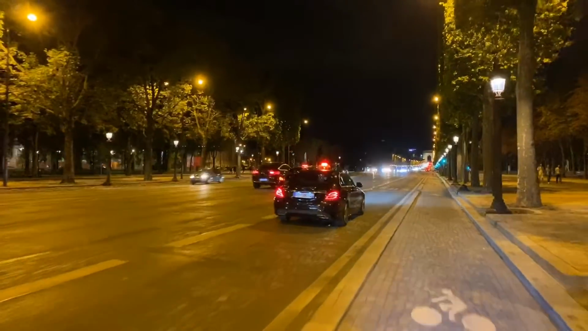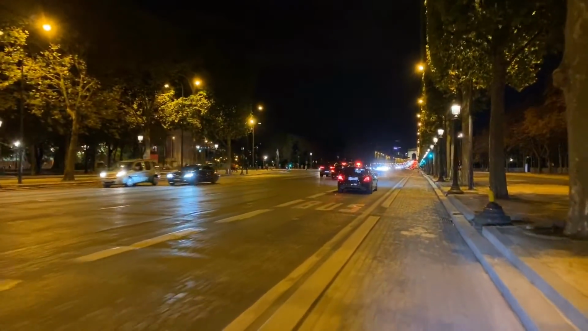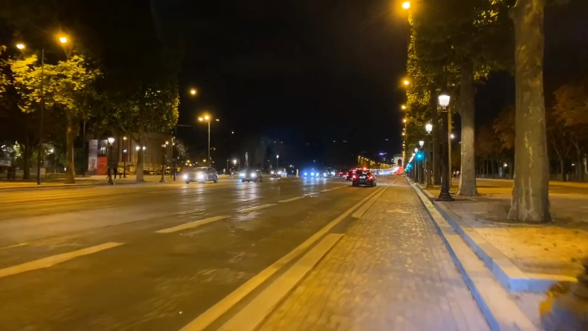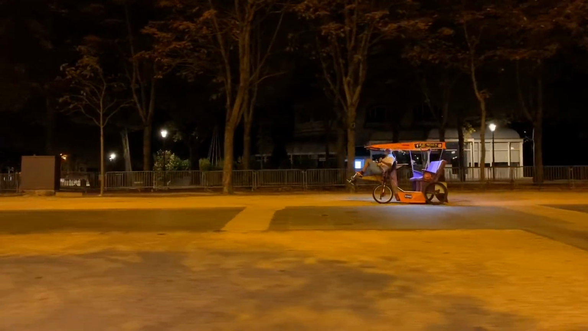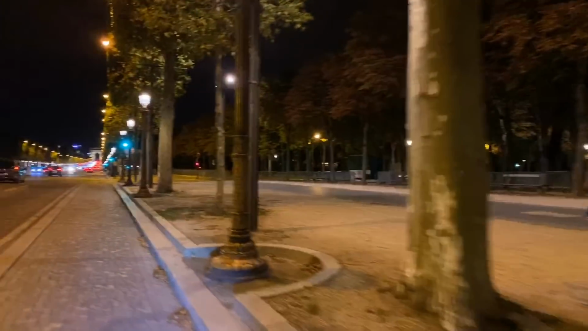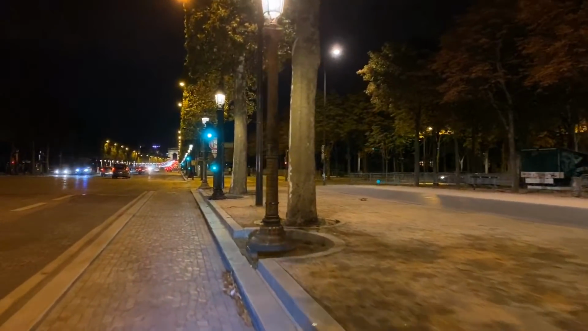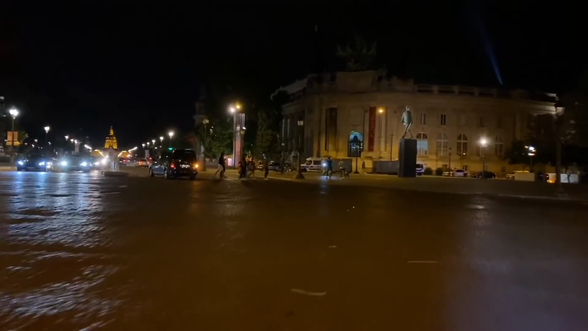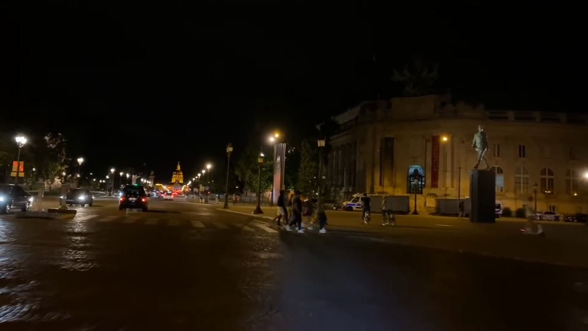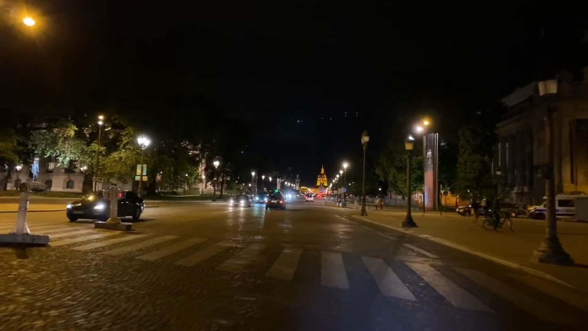I'm going to check out the Petit Palais, which is lit up. Ooh, it's a bumpy ride on the Champs-Élysées.